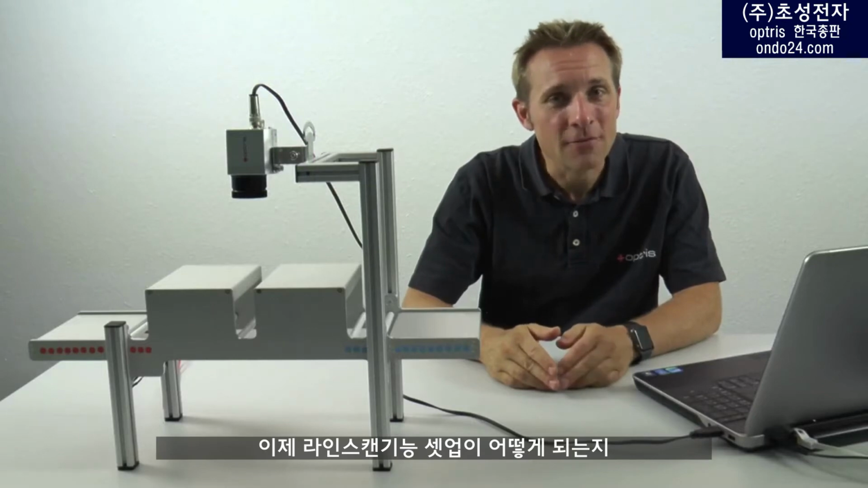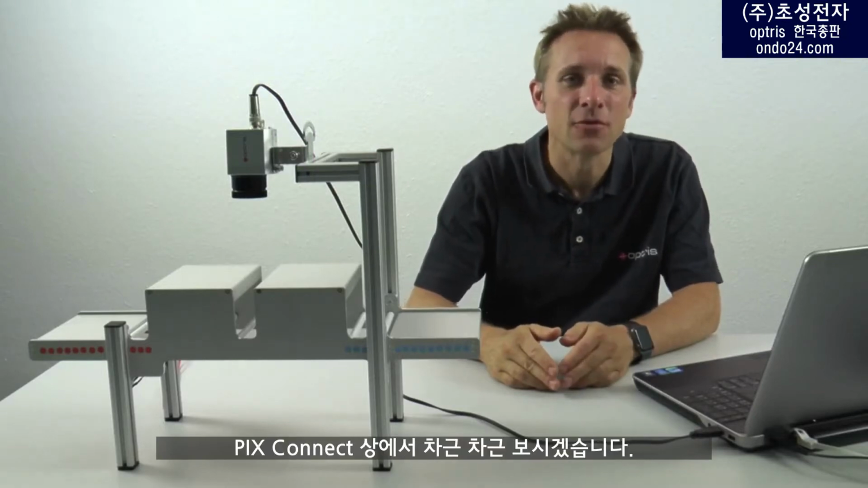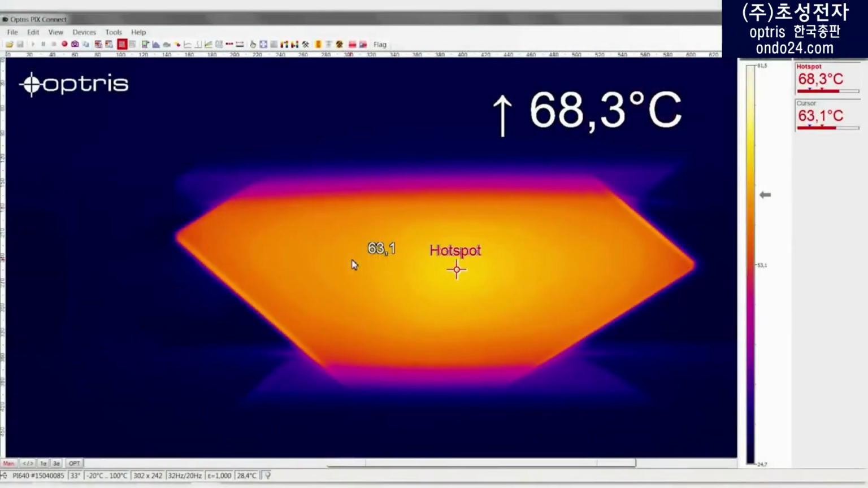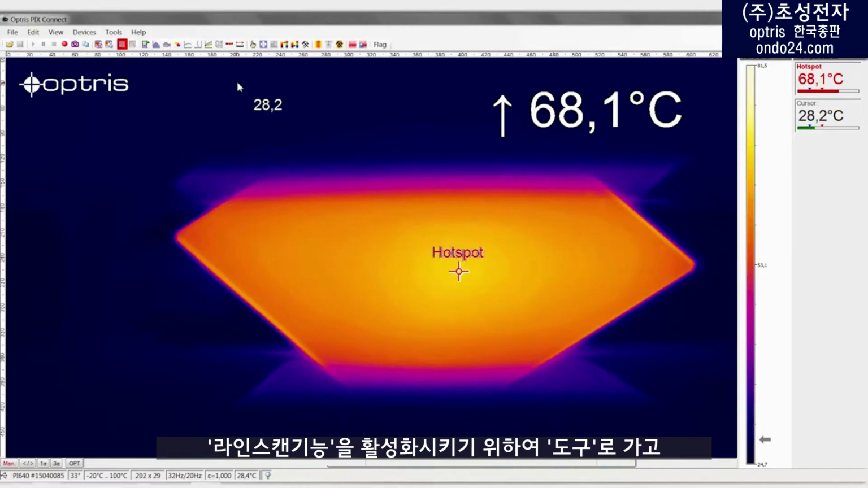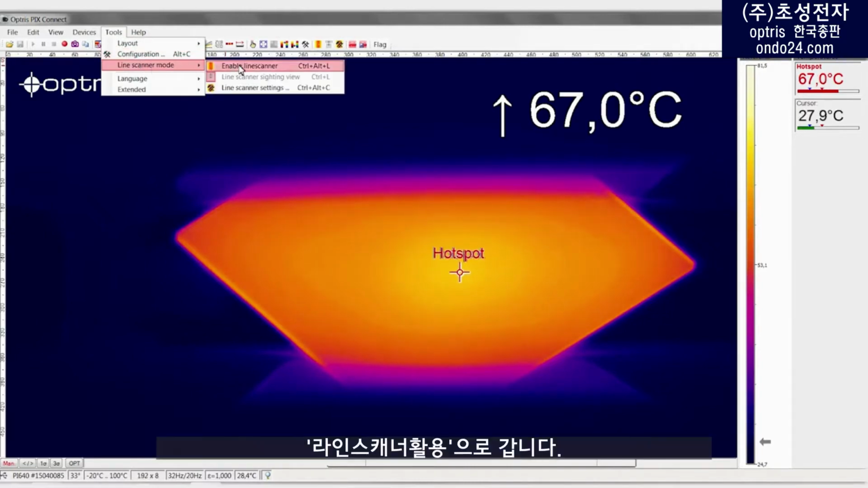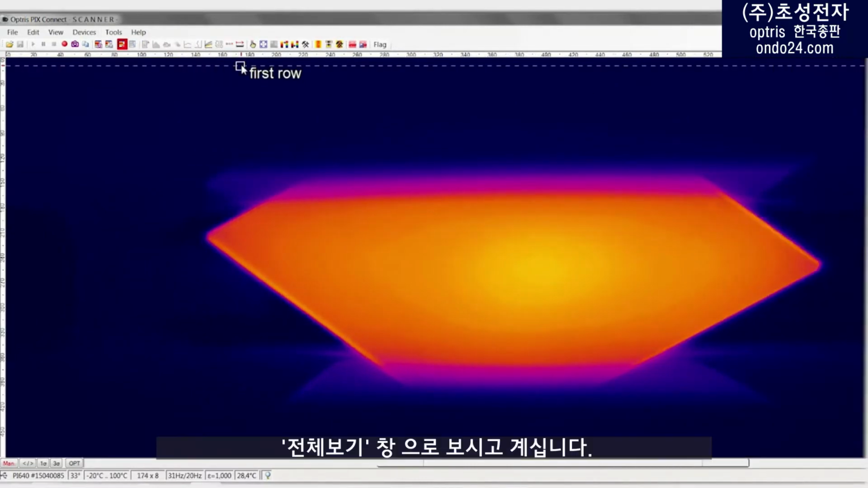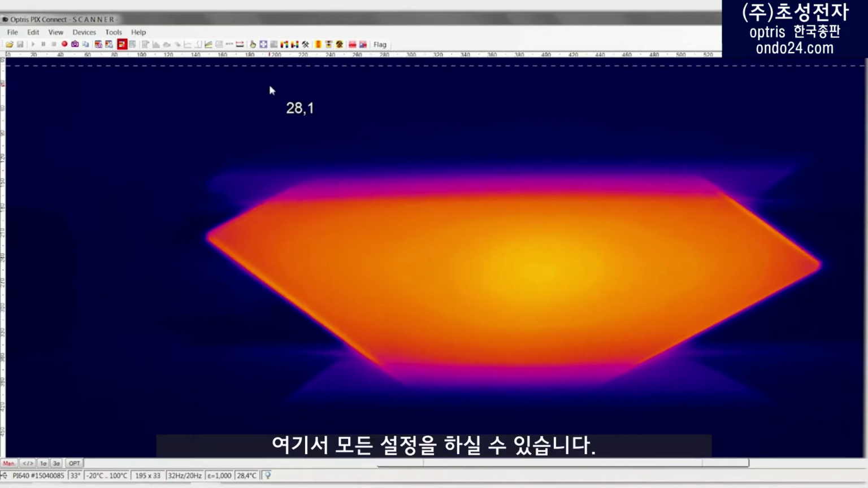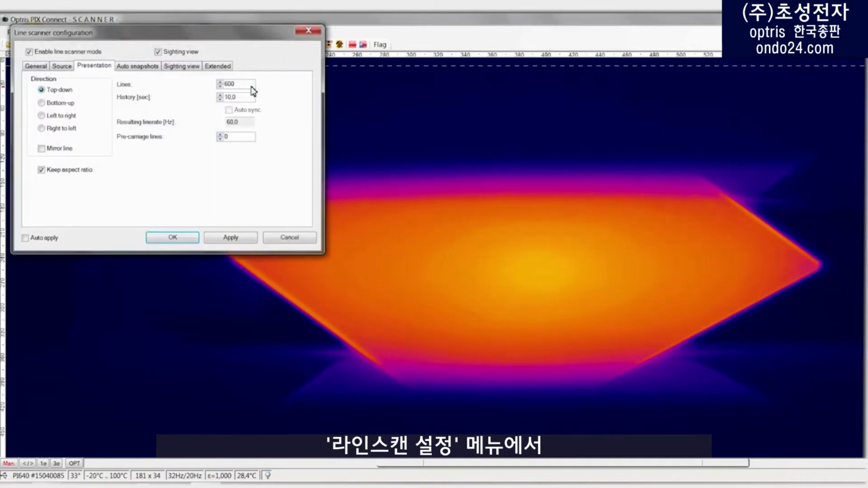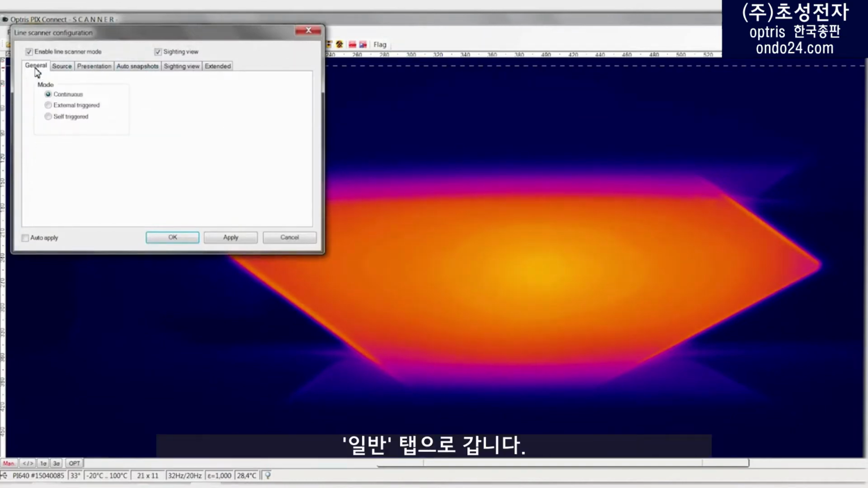Now let's look at how we set up the line scan function in the PIX Connect software step by step. To activate the line scan function, in the Tools menu, go to the menu item Line Scanner Mode. Enable Line Scanner. You are now in the alignment view. You can apply all the adjustments in this view. To do so, go to the menu item Line Scanner Mode, Line Scanner Settings. In the Line Scan Configuration menu, then select the General tab.